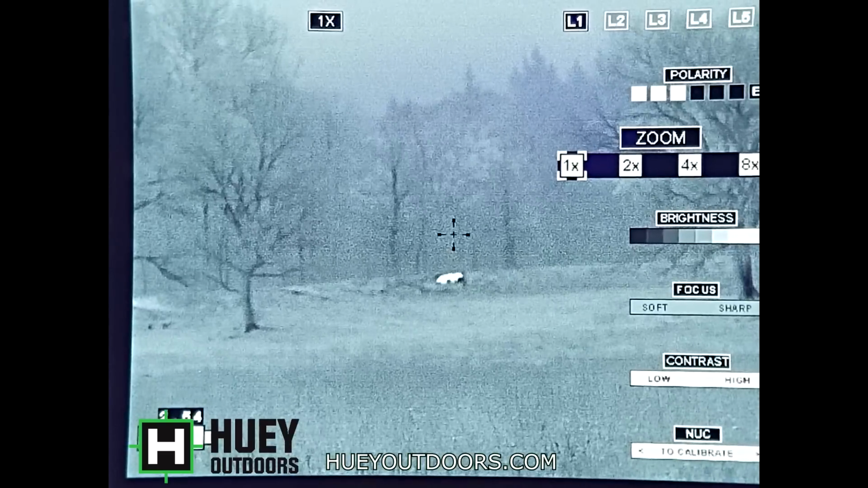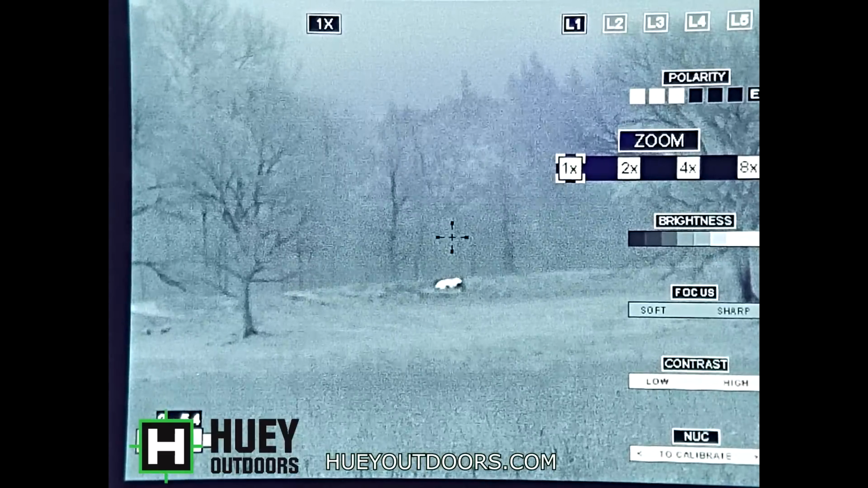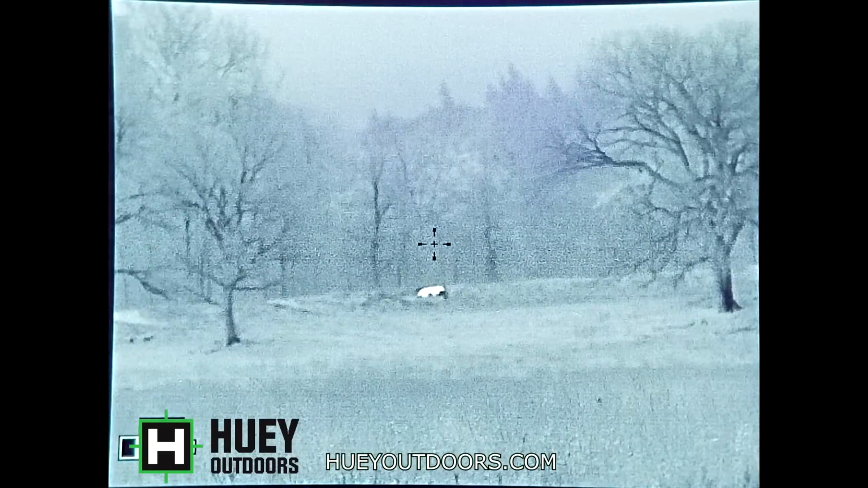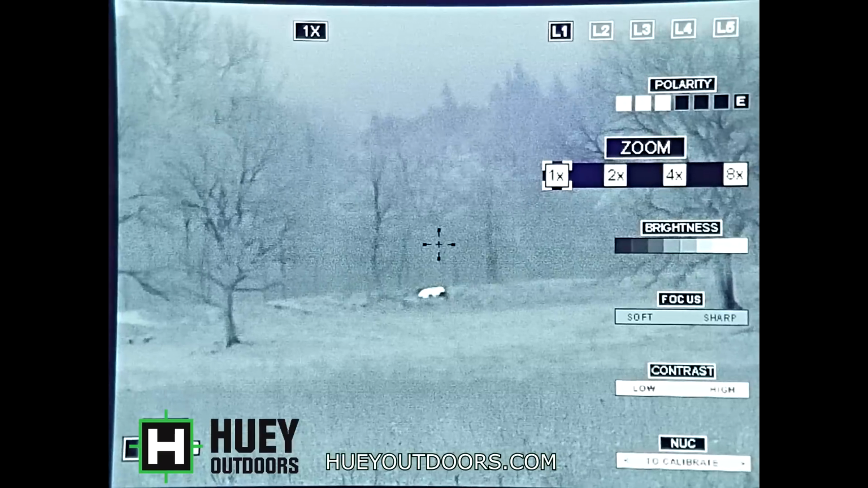All right, we'll go through the different polarities here so you can see. I hope this taught you something, or you learned something. Again, I wish the 60 millimeter hadn't got washed out. Imagine this magnification with what the 35 millimeter just looked like, and that's what you have.